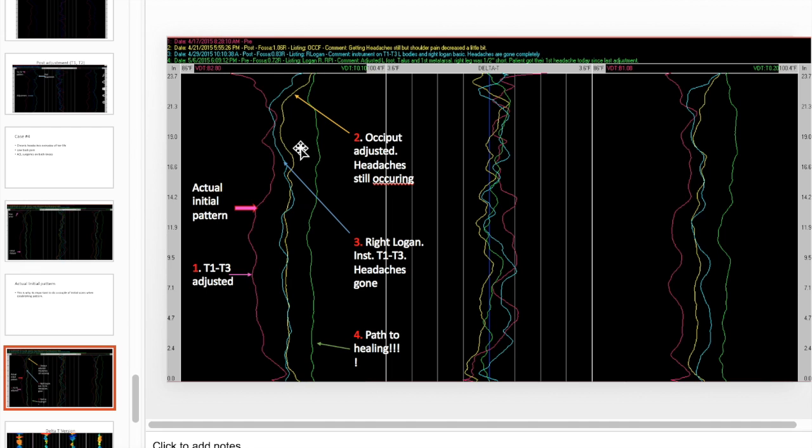And so I was like, well, she's got an occiput too, and might as well hit that. And so I adjusted that, but I didn't wait for a pattern. That was just like 4 or 5 days later. I didn't wait for the pattern to come back. And so it could have been a mistake, because when I had him come back a week later after that, it was the same scan as when I did the occiput.